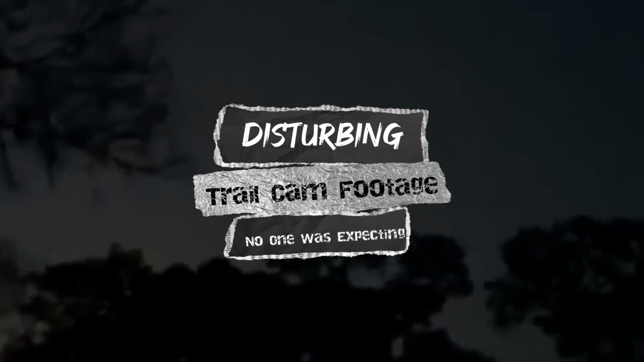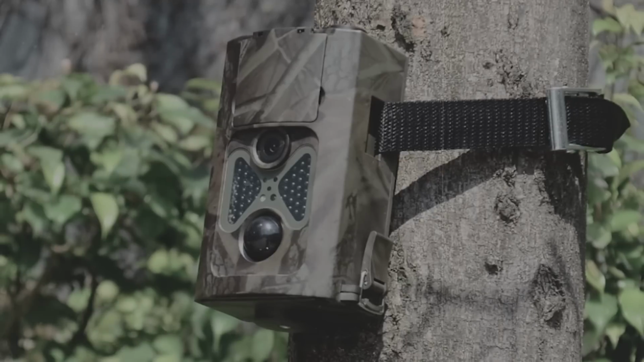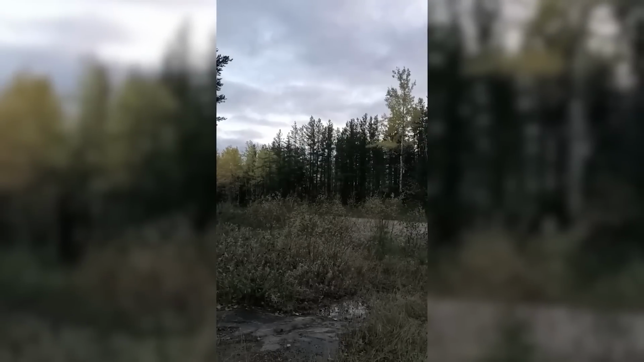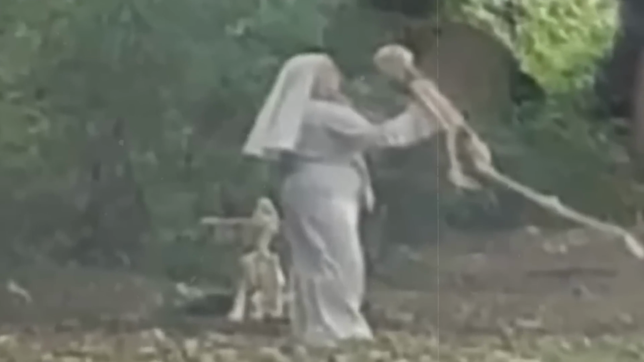Disturbing trail cam footage no one was expecting. Picture this, a trail cam capturing images of wild animals, but then, out of nowhere, something far more bizarre and unexplainable pops up on your screen. What would you do if you saw a little girl levitating with her mother laughing at her side? Or imagine seeing a nun dancing with two human skeletons at a graveyard.